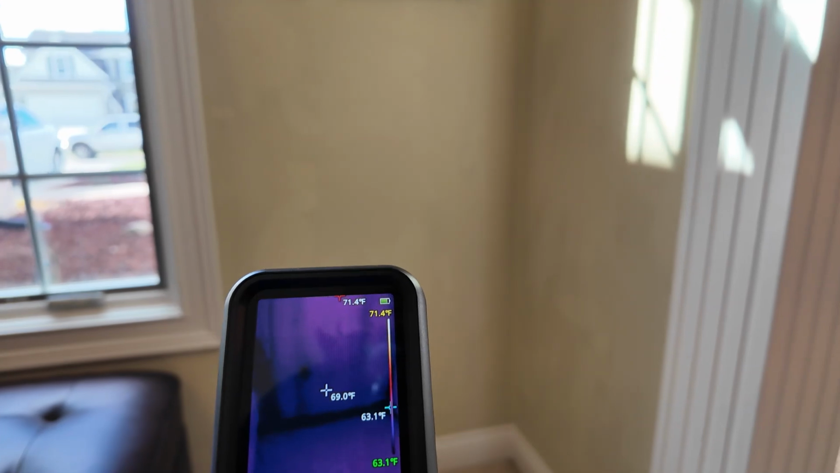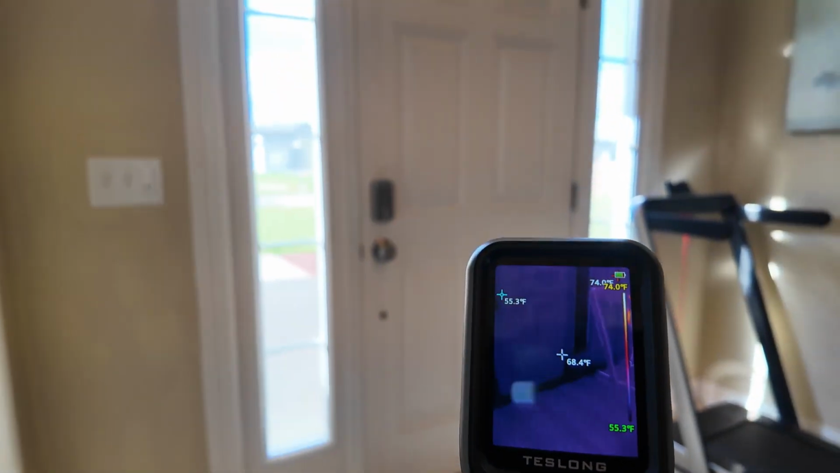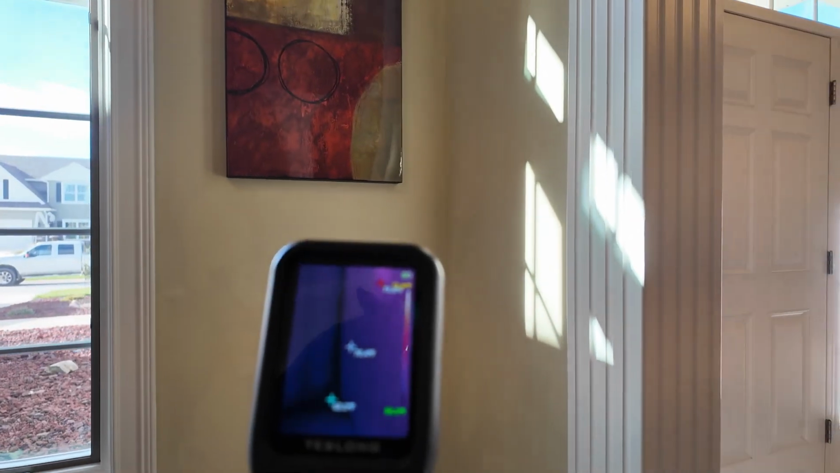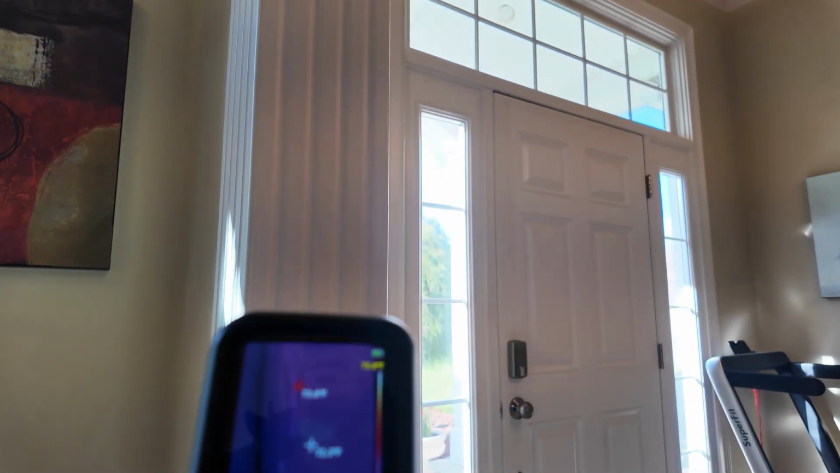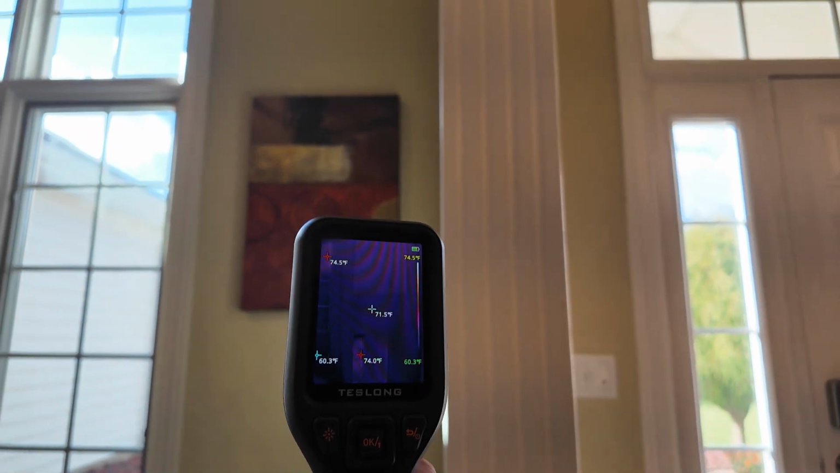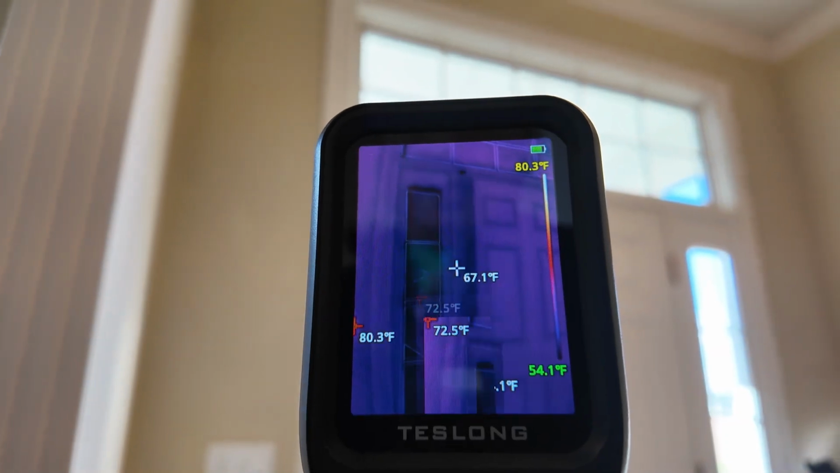You see the little black spot, the darker area is the cold air. So it's very nice. You can tell there is a little delay in moving. You see how the AI is built in, the temperature fluctuates, telling you where it is. Let's take a picture. I'm gonna show you how. See how it takes a picture of it. There, and it saves into the memory card.